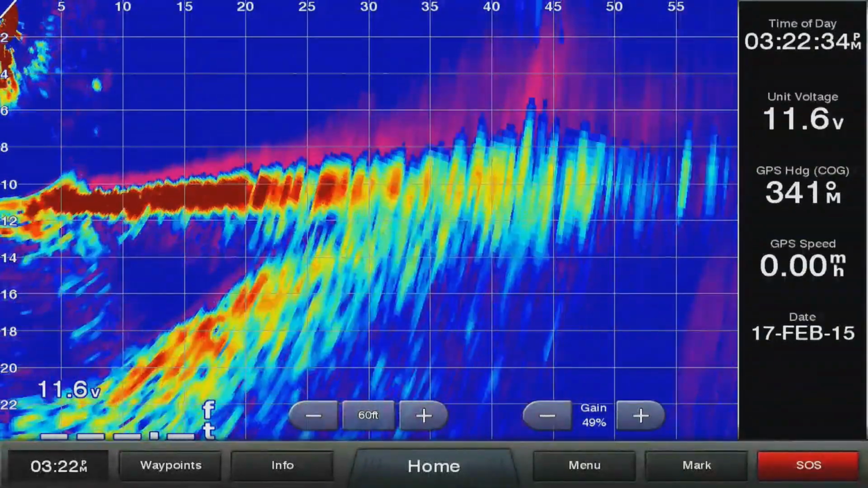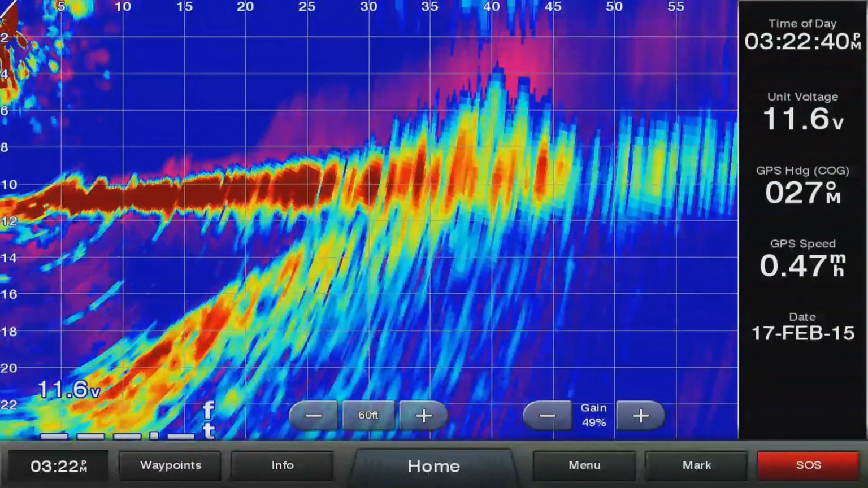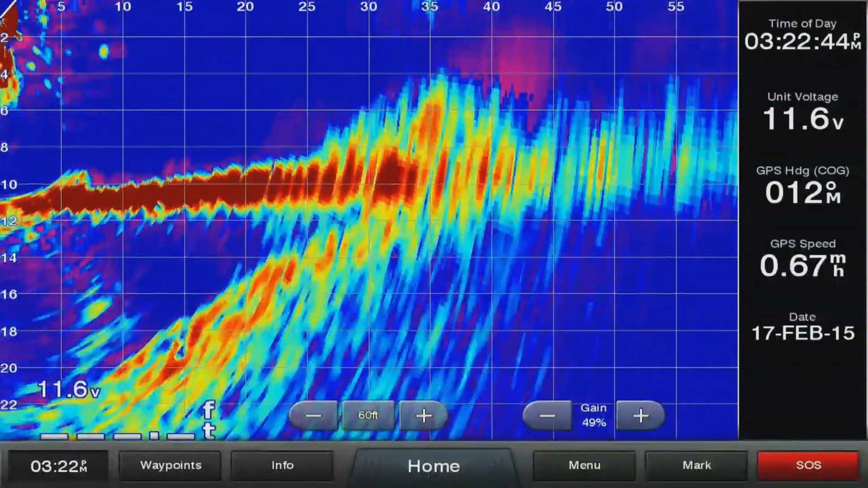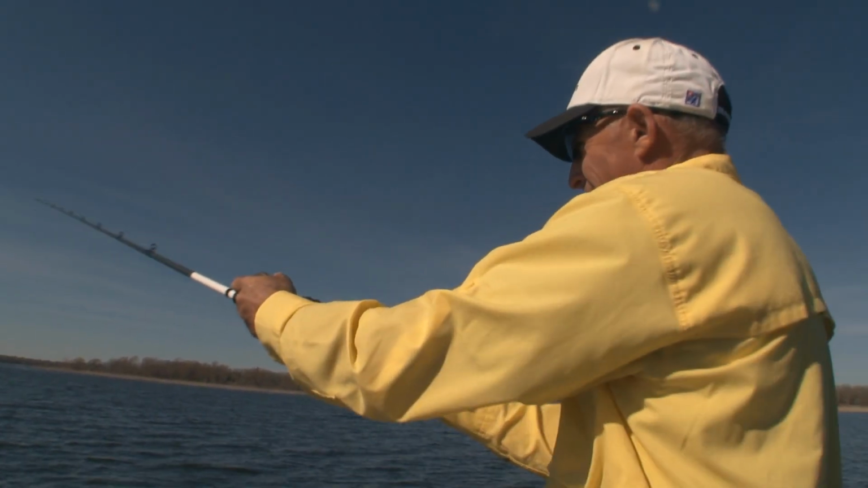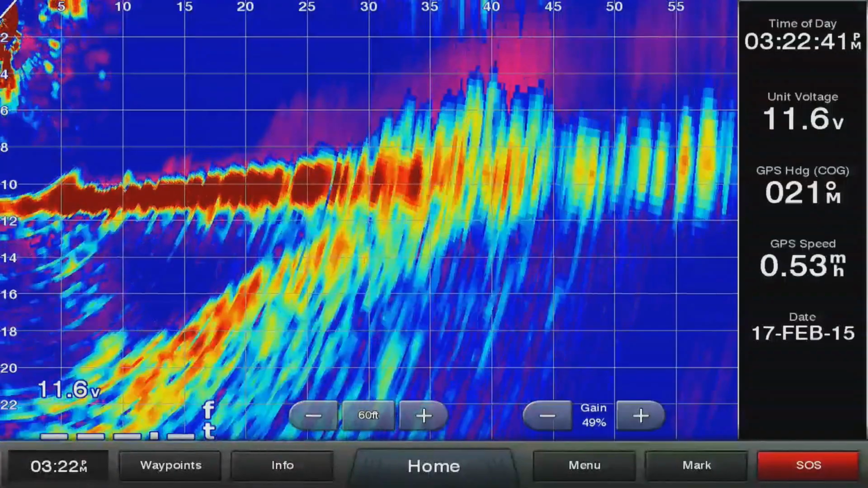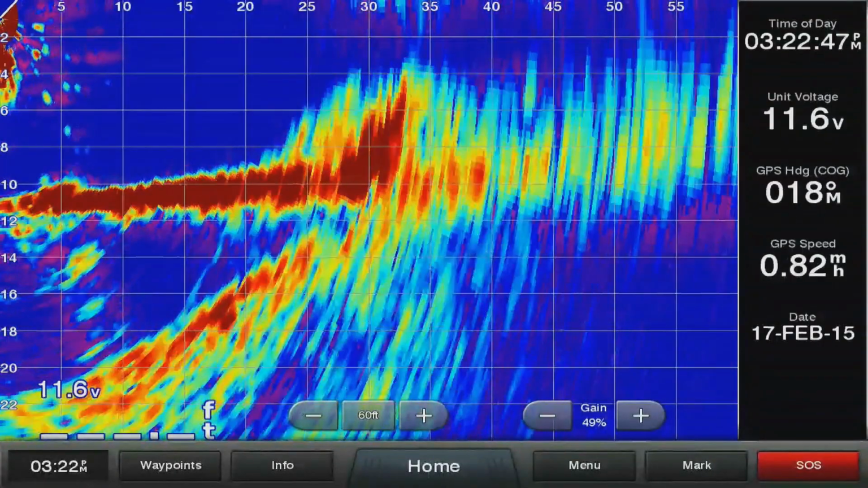As I move my transducer back and forth, you'll be able to see that brush pile. There it is right there. It's about a little less than a cast away. And so all I got to do is, as I move my transducer, it'll tell me where it is. You can see it kind of come into the screen right there. And so I can throw my bait dead in it every time.